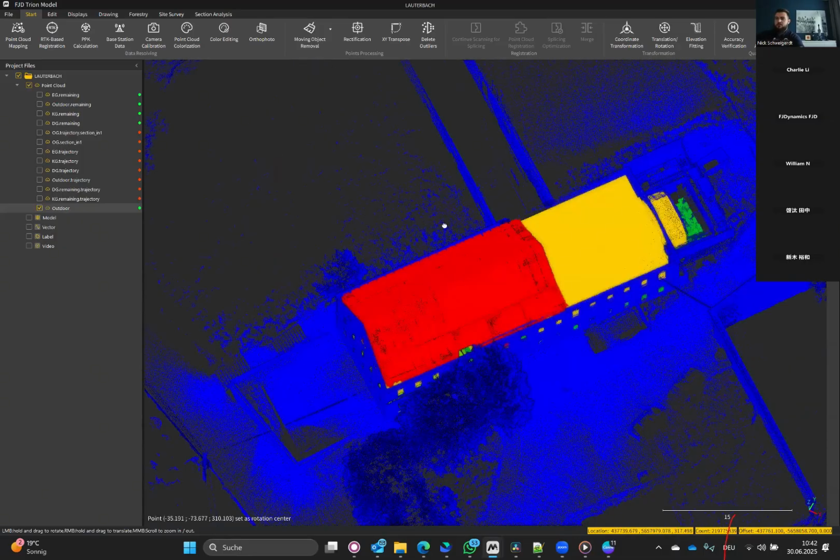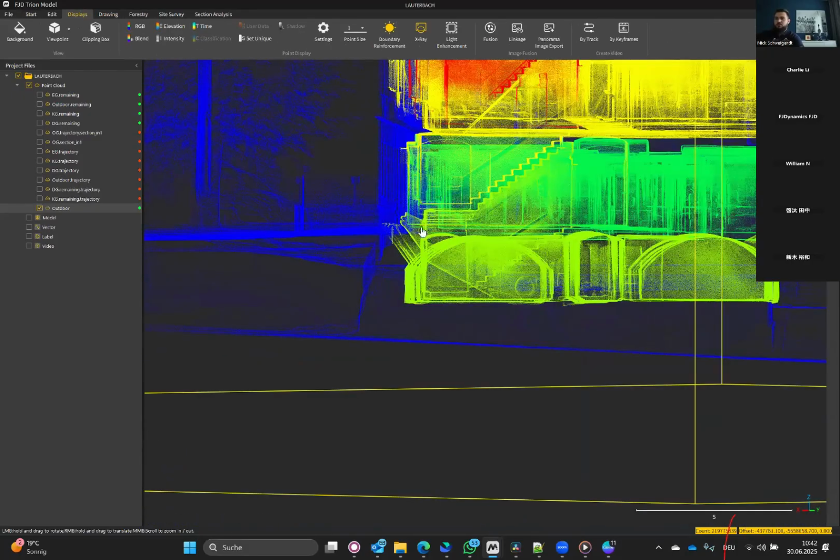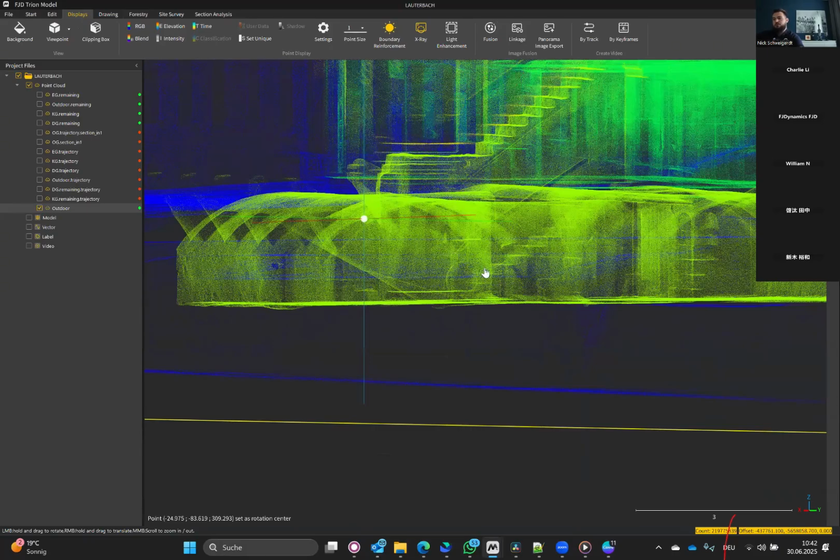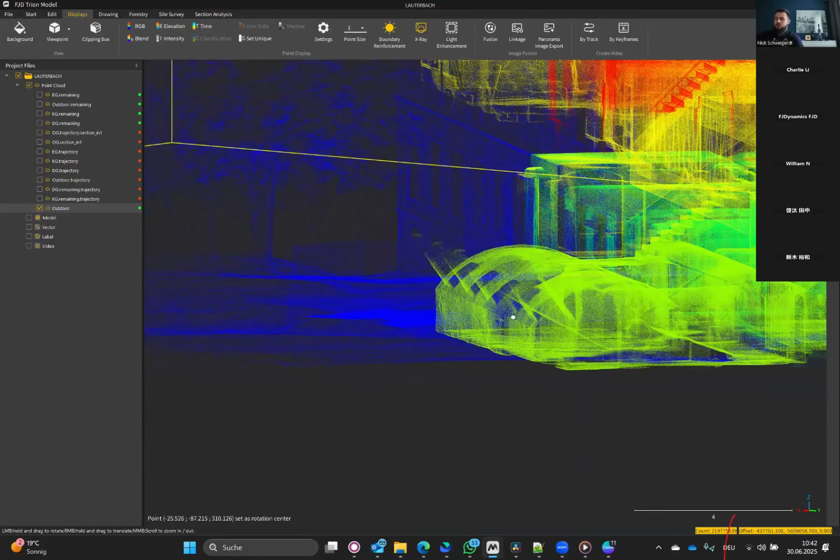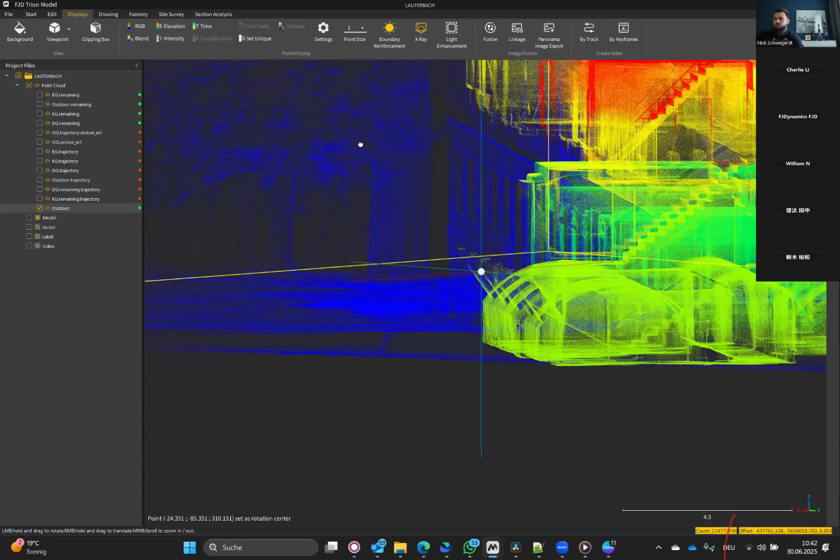And even the basement, by checking the position of the windows with the outside scan, you can see whether you had drifts in there or not. So this is the way you can work with the SLAM scanner without any control points.